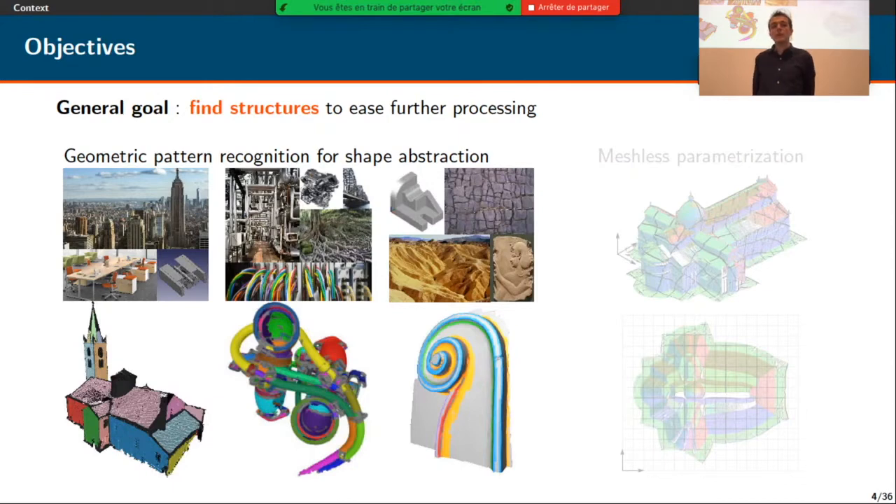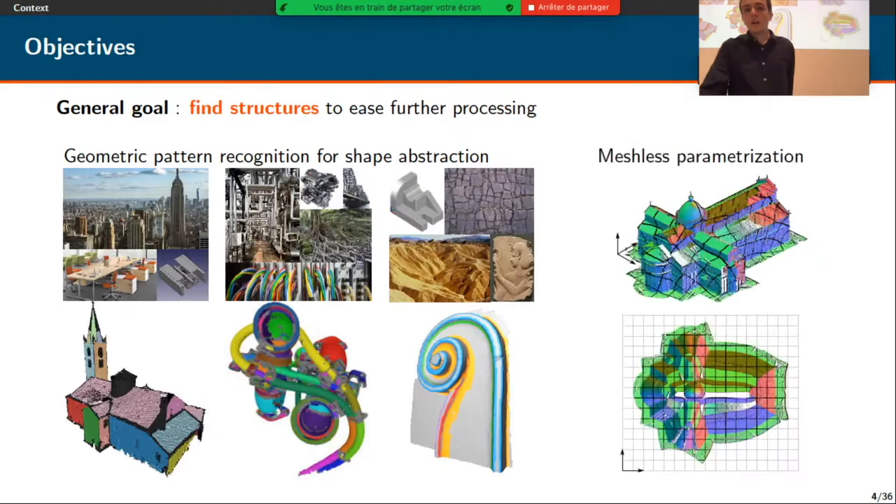So in my thesis, I propose different algorithms to detect such geometric features and to segment the point clouds accordingly. I also propose an experimental algorithm in order to parameterize the point sampled surface in order to obtain a direct mapping between a 2D domain and the 3D points.